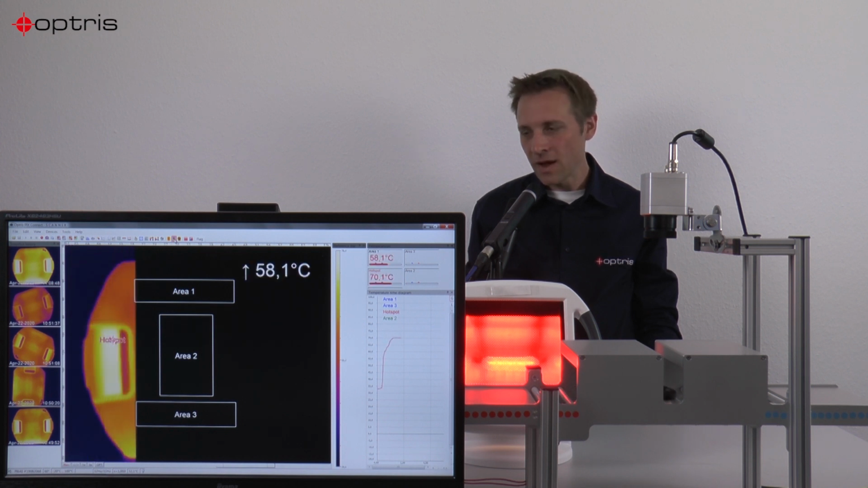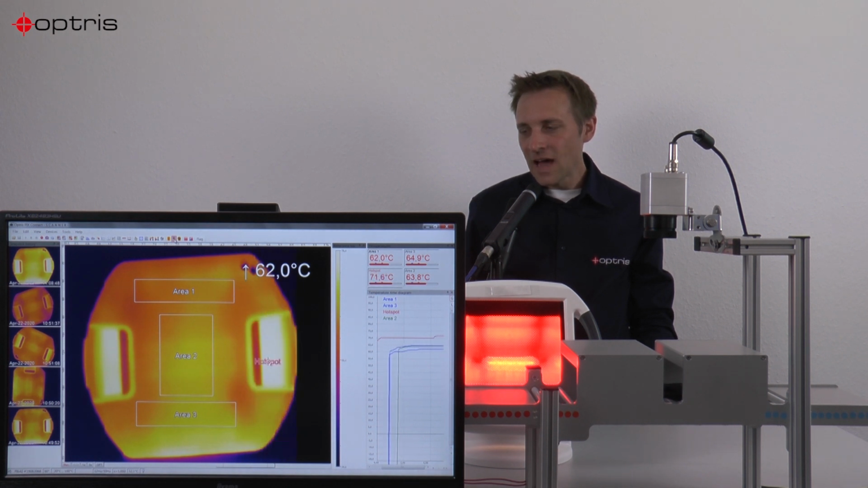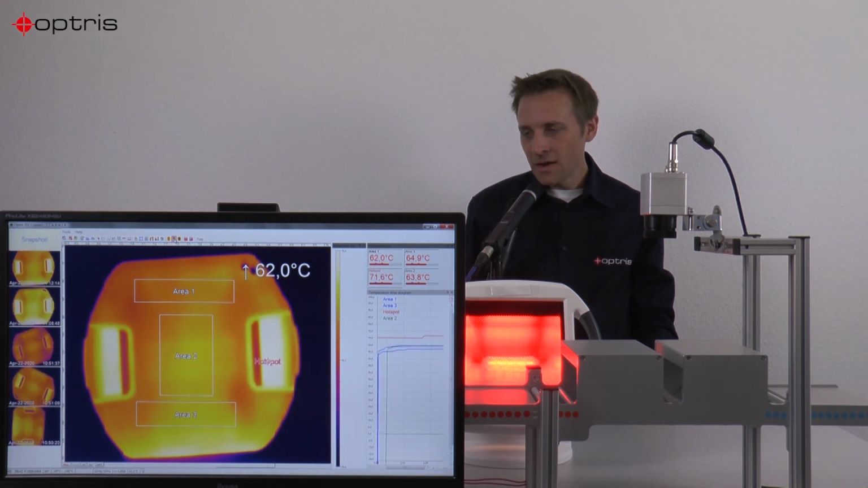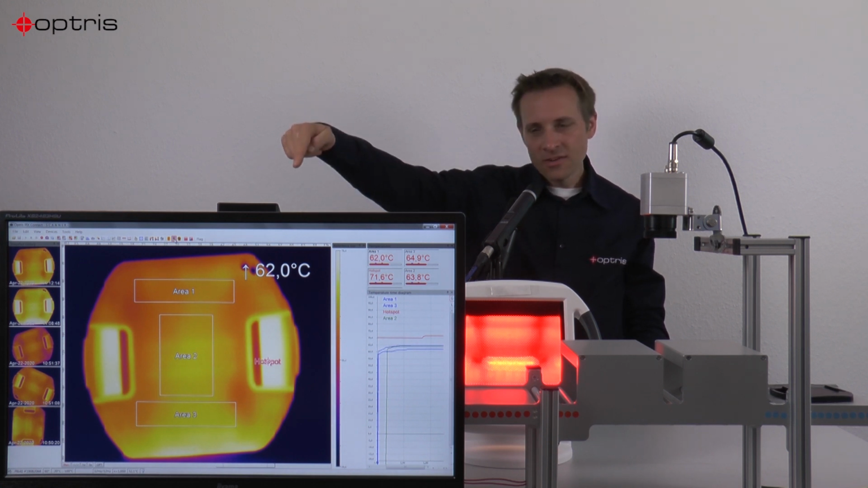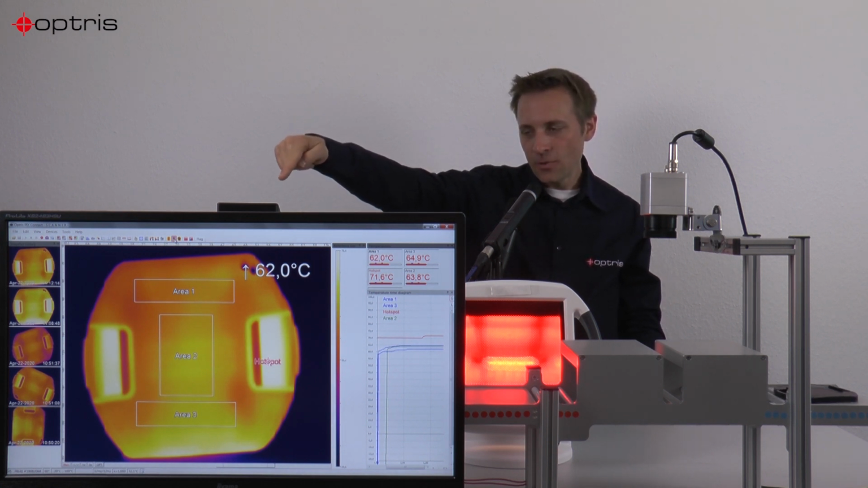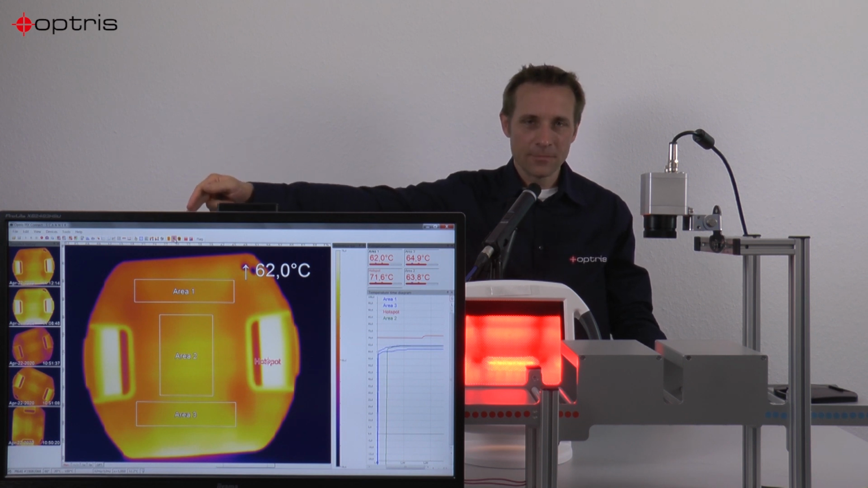In between it will pass the gap, and you can now see our software is scanning line by line the plastic part, and in the end you have the complete plastic part as an image. You can also see here measure areas and also a hotspot detection, and after each line scan you can store the picture in the line scan history.